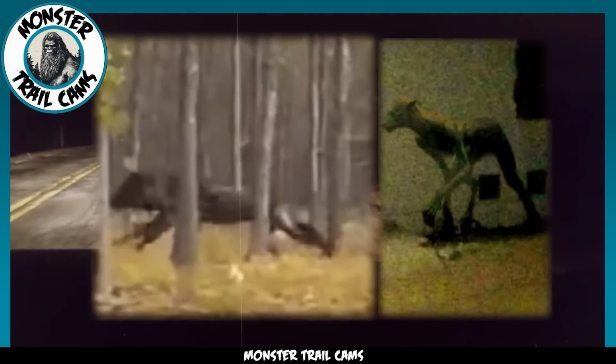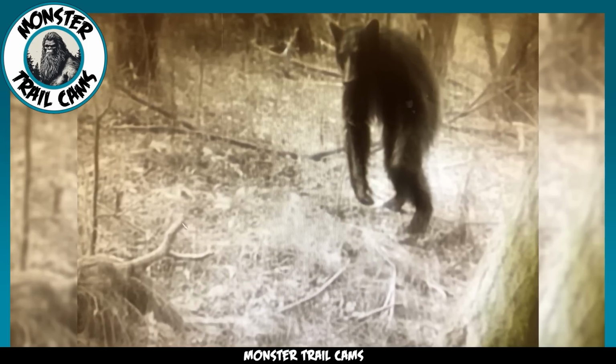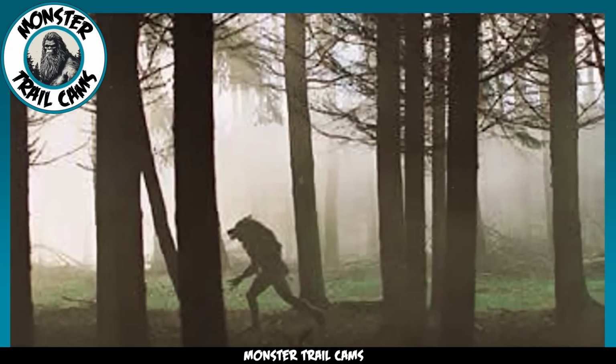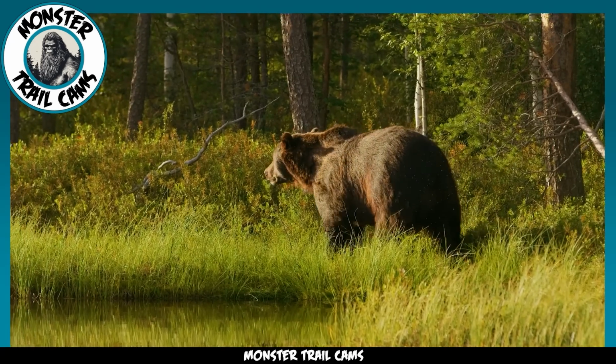First up, we have the theory that this could be some sort of shapeshifter. You know, those elusive beings that have the uncanny ability to transform into different shapes and forms. It's possible that this particular shapeshifter attempted to mimic a black bear, but failed to recreate the exact likeness. And hey, who knows, maybe this is their first go at bear transformation.